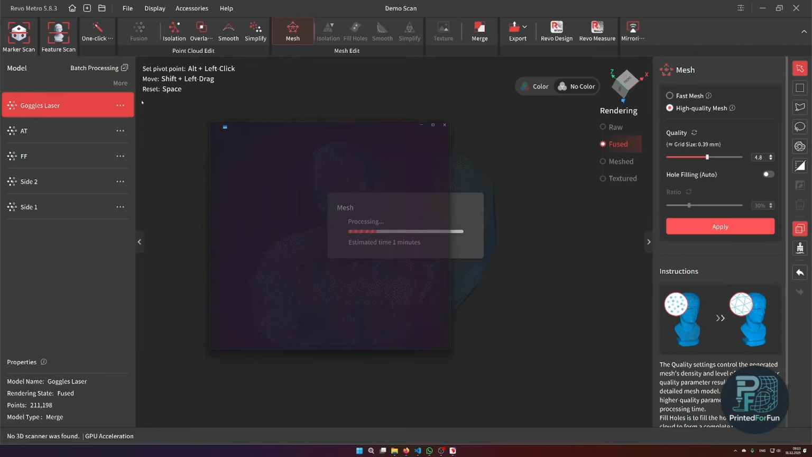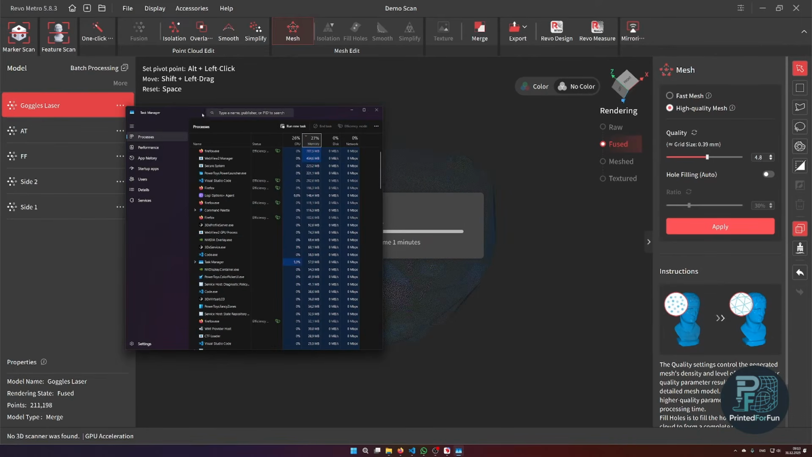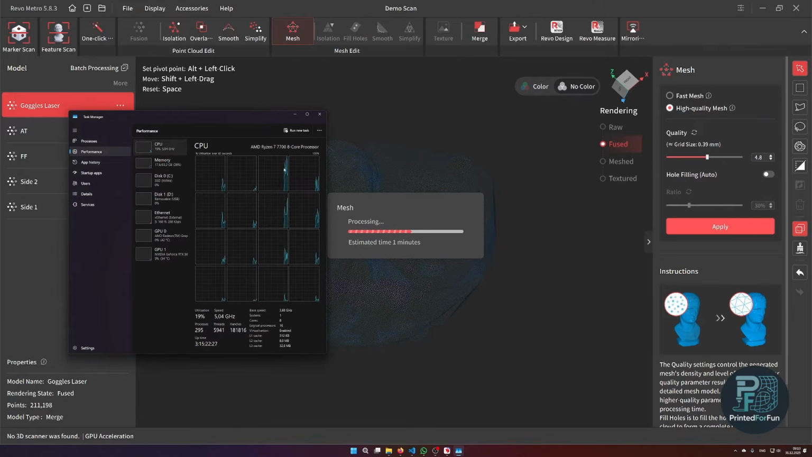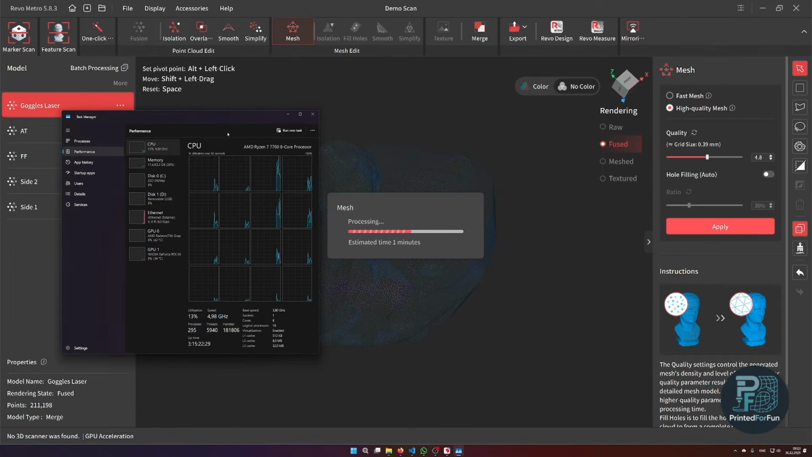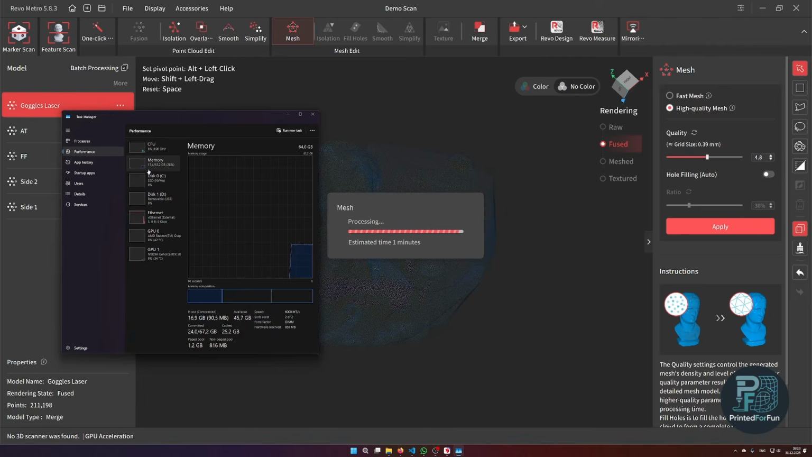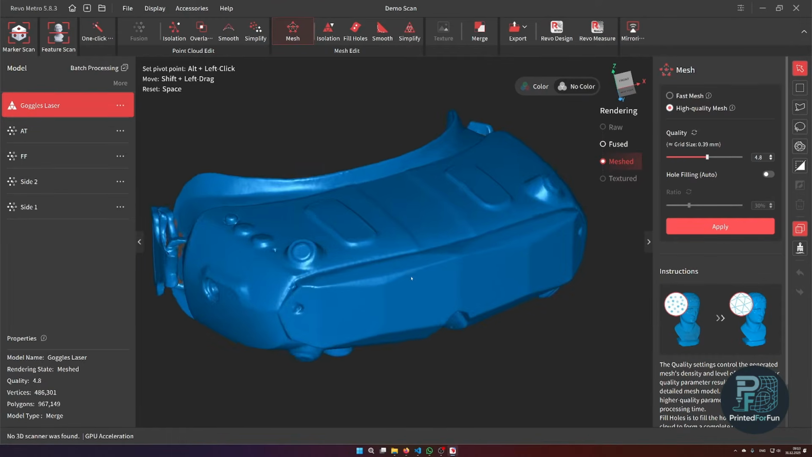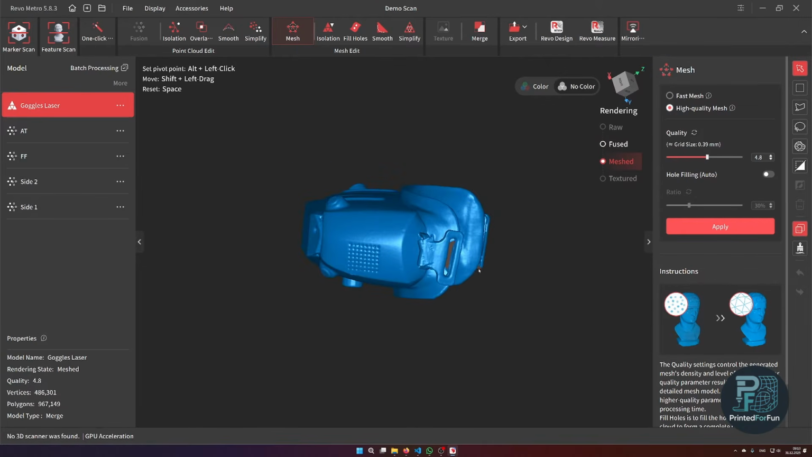If we have a look at Task Manager, it actually doesn't take too much of the resources. It currently mainly runs on, I would say, 2 CPU cores. We have 17 gigabytes of RAM used. So yeah, now here we have the mesh of the goggles.